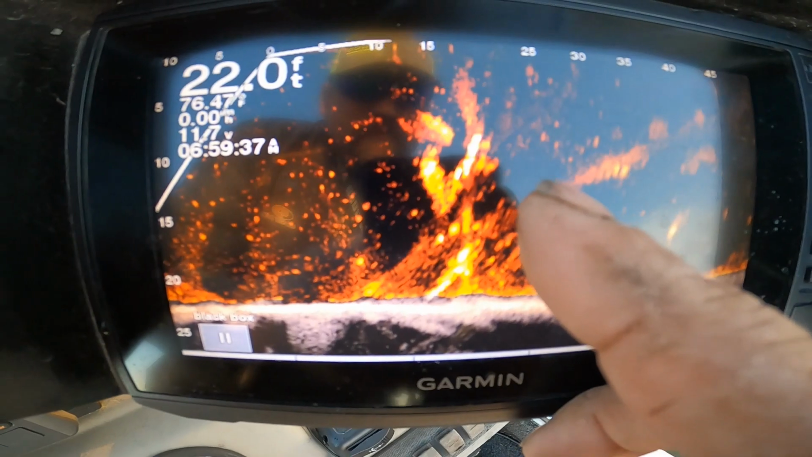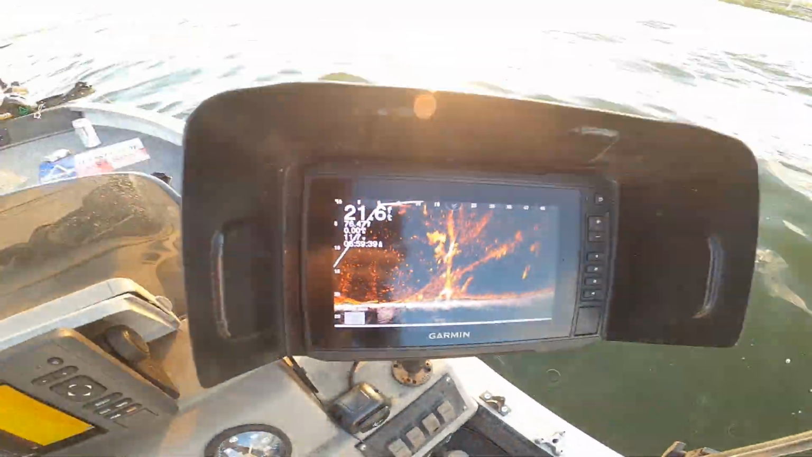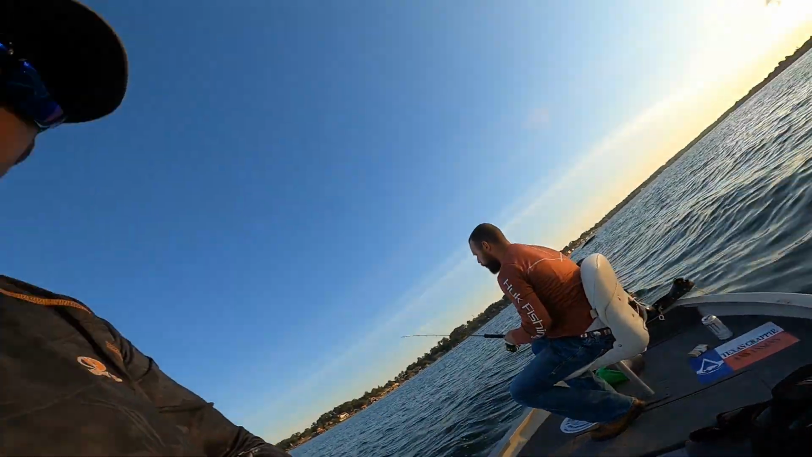So we're gonna try and drop it down to them and see what happens. Water temperature 76 degrees, and it is 6:59 in the morning. Hopefully we can get some and give you guys a look at this rod real quick.